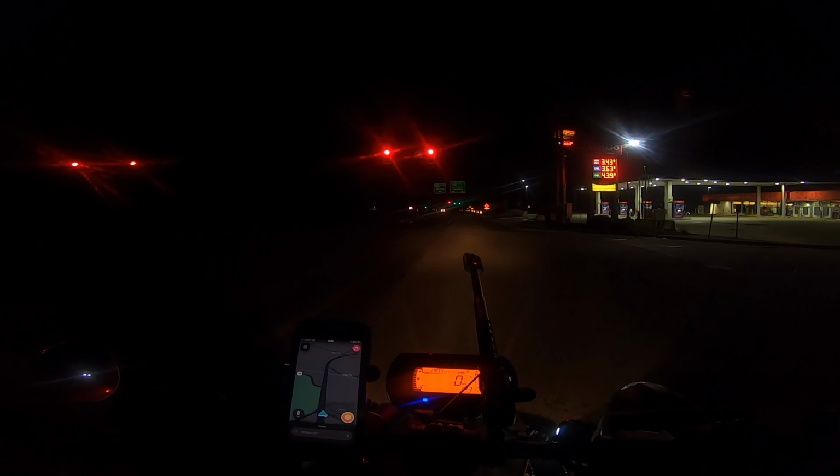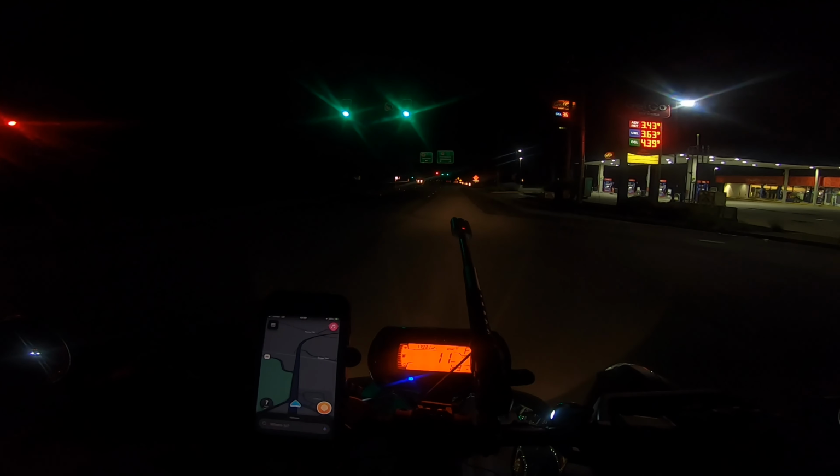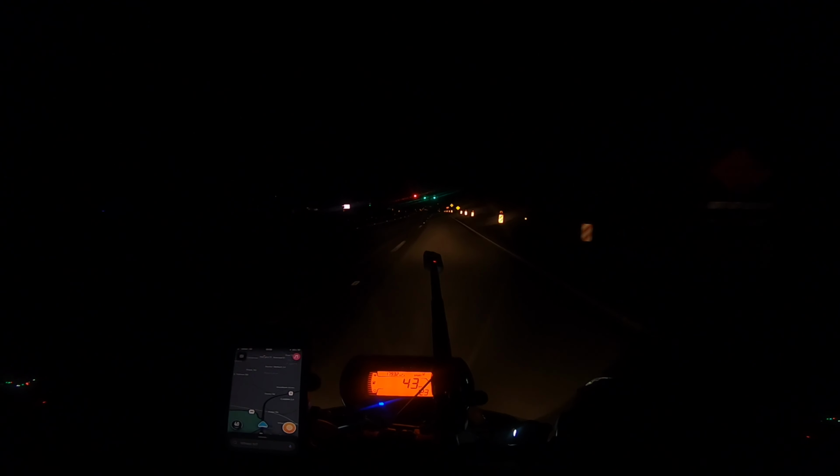Got a truck behind me, so we'll accelerate a little to get away from him. Take it easy, man. Got a little construction zone here. Road gets a little choppy.